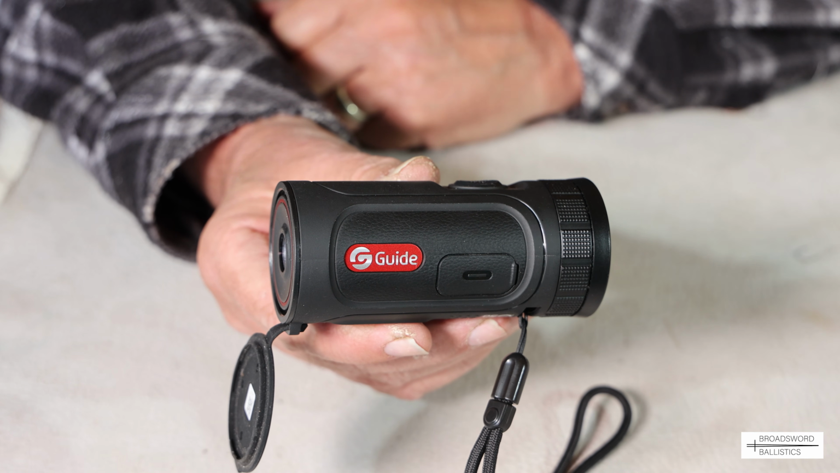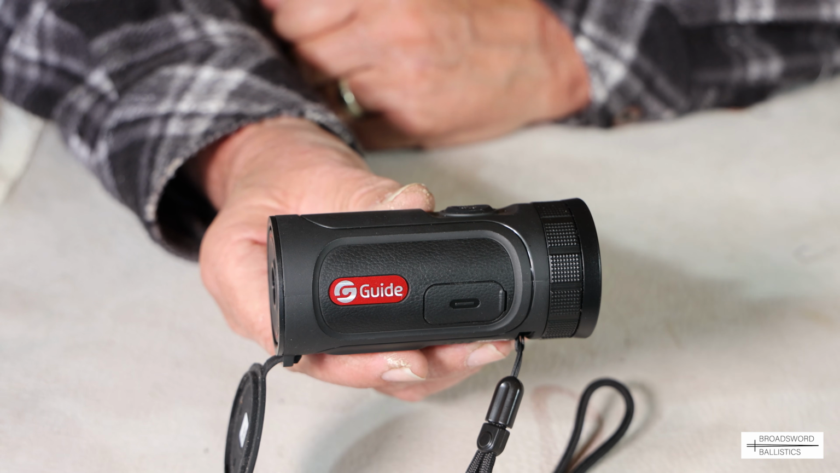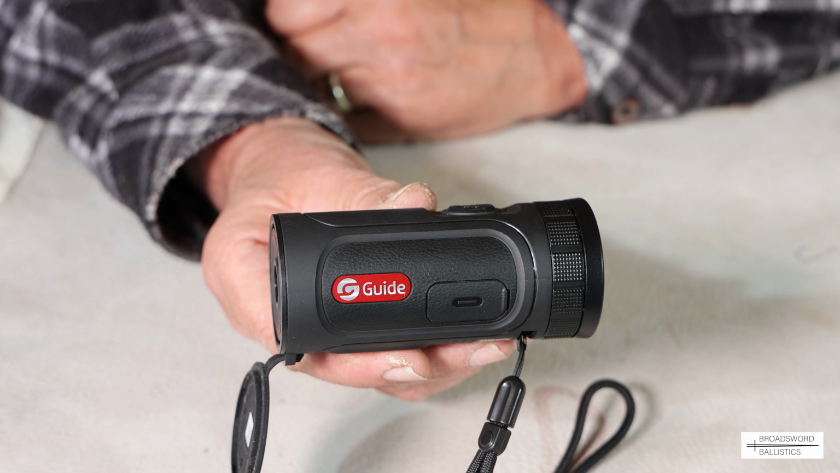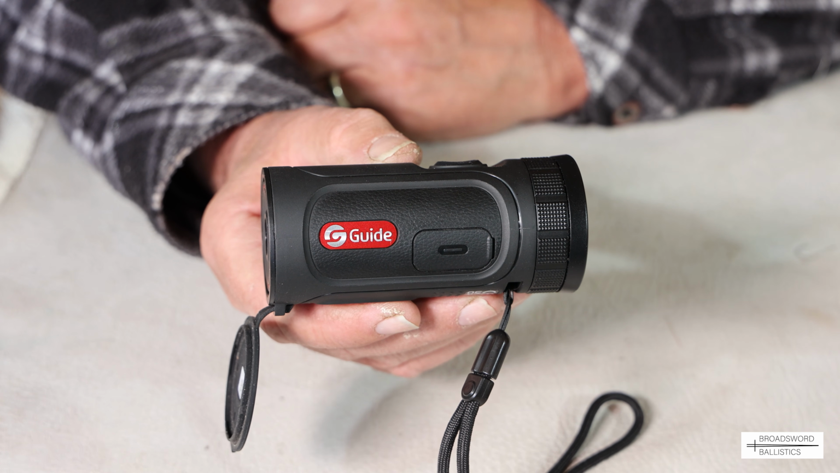That's a whole evening, near enough. For me it is these days. And if you want a quick extra hour, it only takes 10 minutes to charge up. You get a 3-year full warranty, new for old replacement, and it has an IP67 rating, so it's waterproof, which is fantastic.